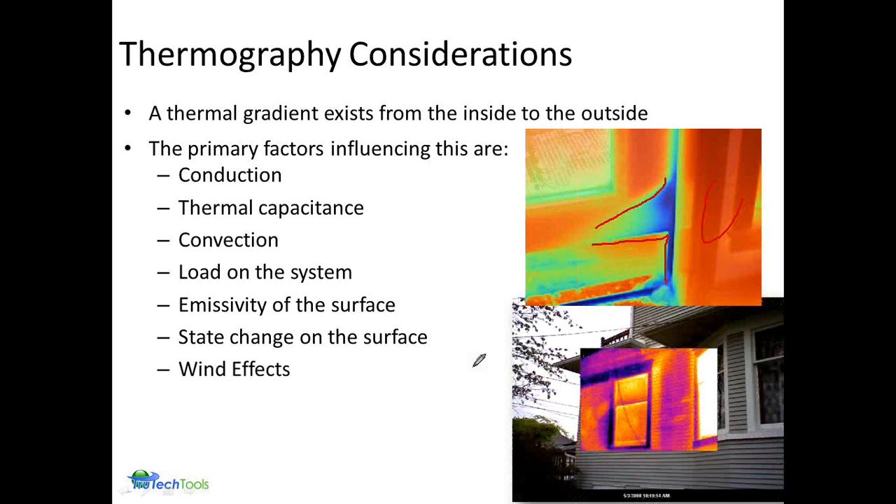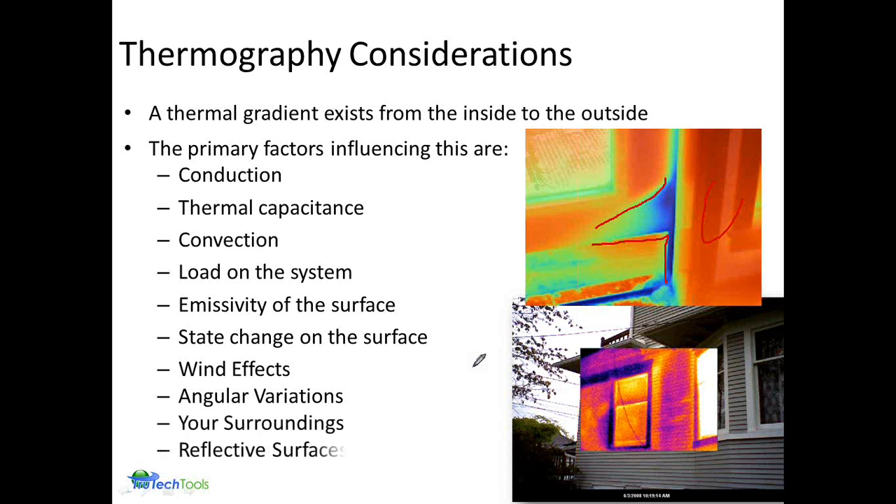The wind has a significant effect on the radiated energy coming from the surface. And of course, you have to deal with the angles. Too steep of an angle is going to cause some additional problems. Again, these are all things that you learn in an effective level 1 class. Of course, understanding your surroundings is important as well.